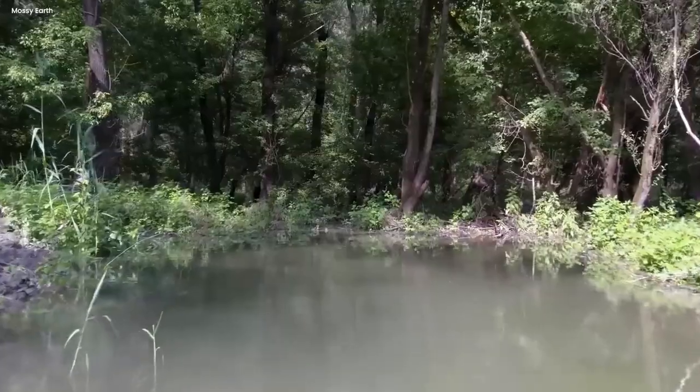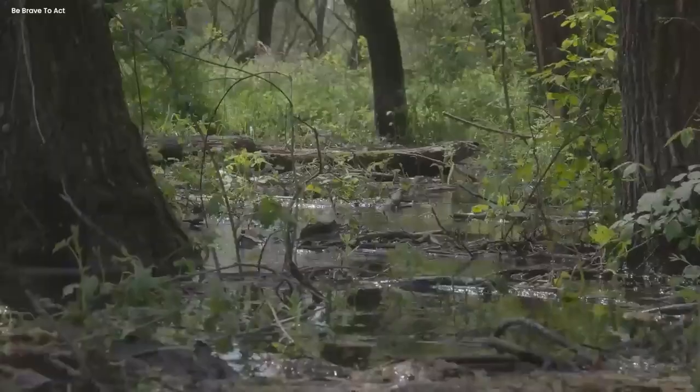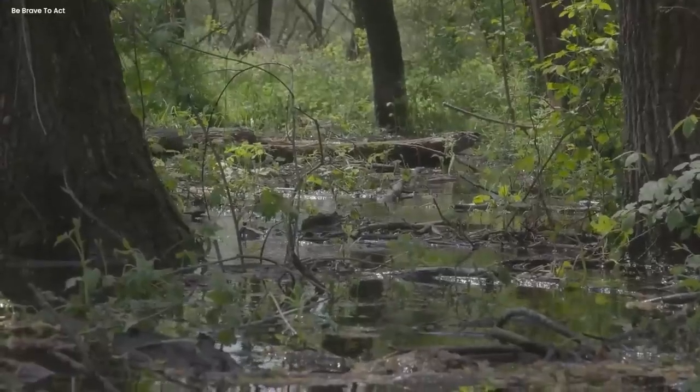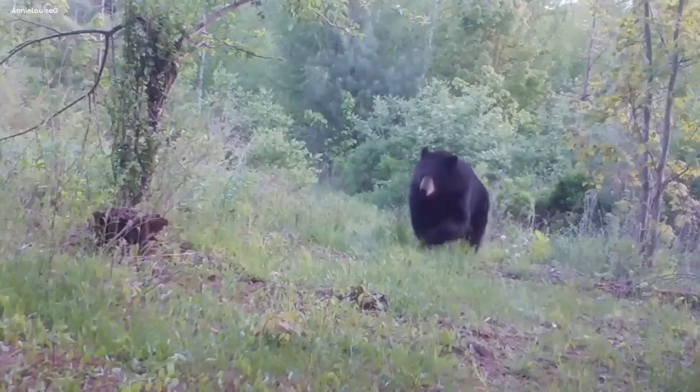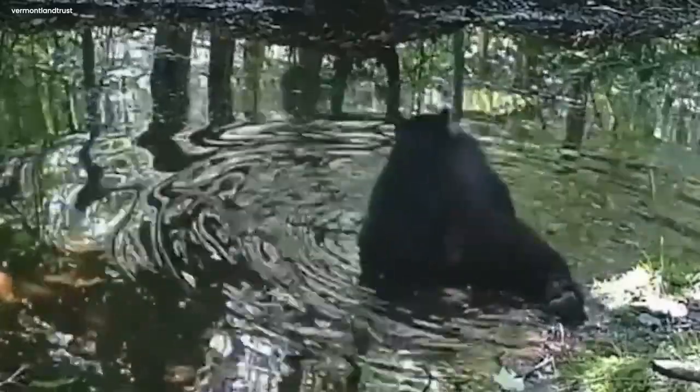Mysterious bear. In the middle of the day, when the rain turned ponds into a kind of natural spa, something amazing happened. A big, shiny black bear showed up on a camera in the daytime, and it was really something special. This bear was larger than life and decided to take a dip in the water.